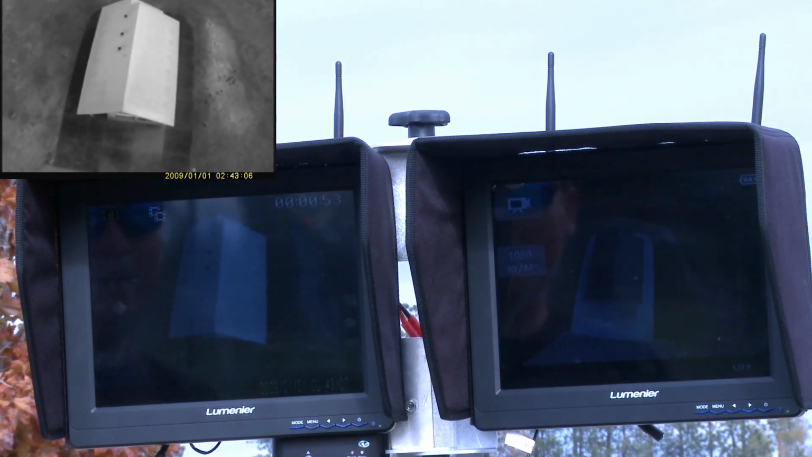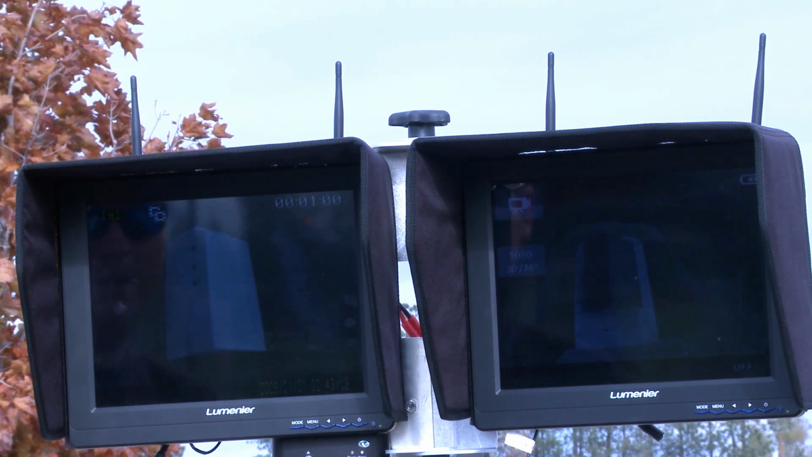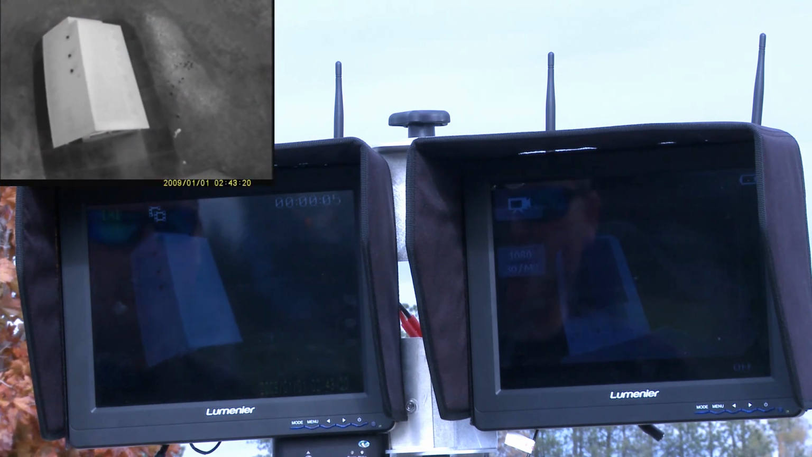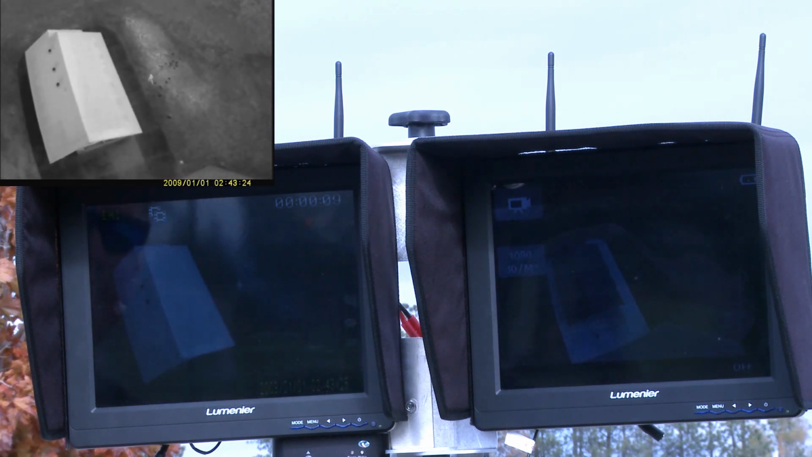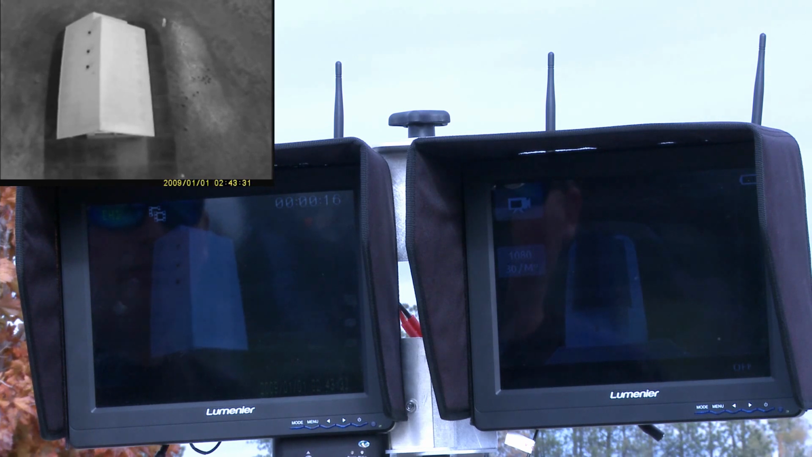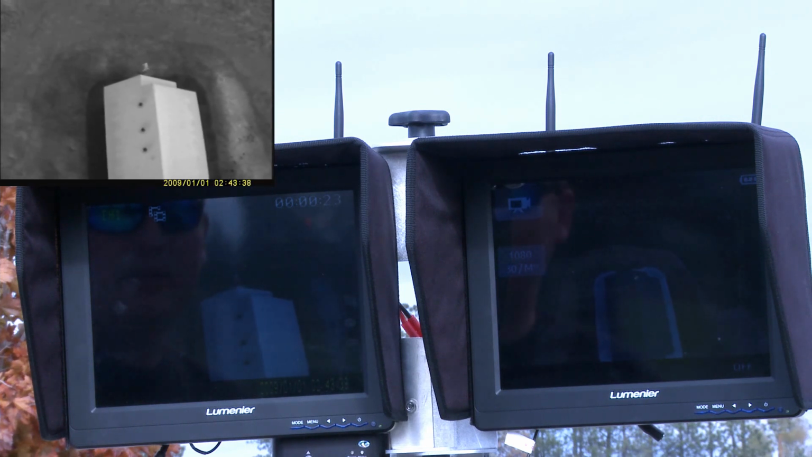So I'm gonna have Hans go ahead and walk into the frame. We'll see if we can pick him up. Oh, there he is. I can't see him too good on the GoPro footage, but I can see him really well on the Flir. You can see him, he's walking right around the building right there. It's a real nice clean signal. I'm gonna go ahead and fly forward just a little bit. So there he is right there. I can see him, he's good.